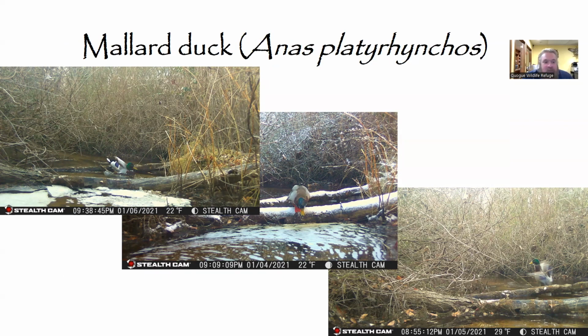The eclipse plumage is simultaneously understated, but very, very pretty tones of kind of whites and grays. And most duck species will enter that eclipse plumage, usually at the end of the mating season. I heard not too long ago, one of my colleagues was able to get a photograph of a wood duck in eclipse plumage, which must have been gorgeous.